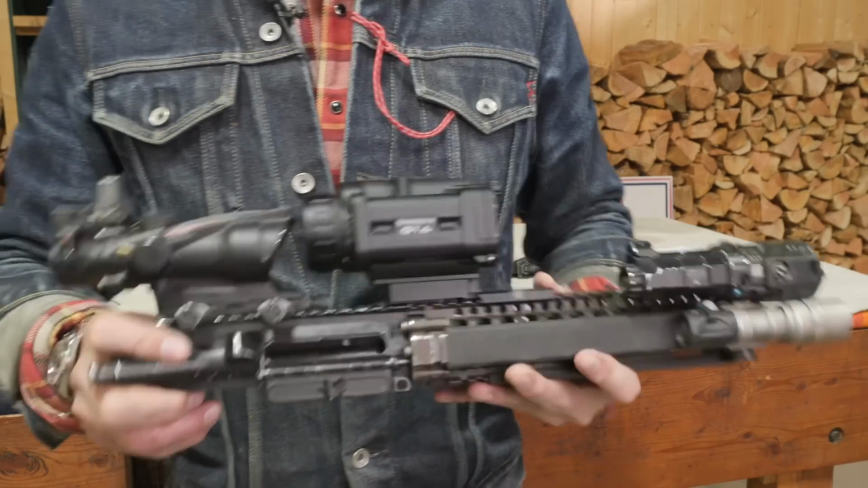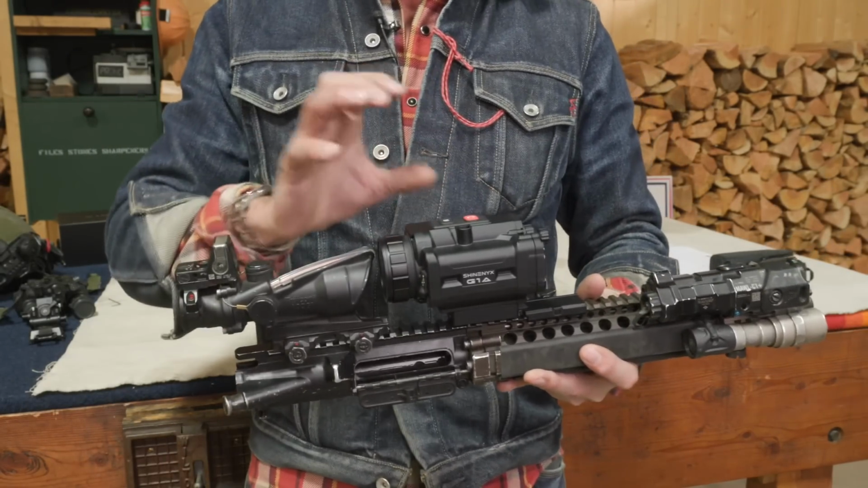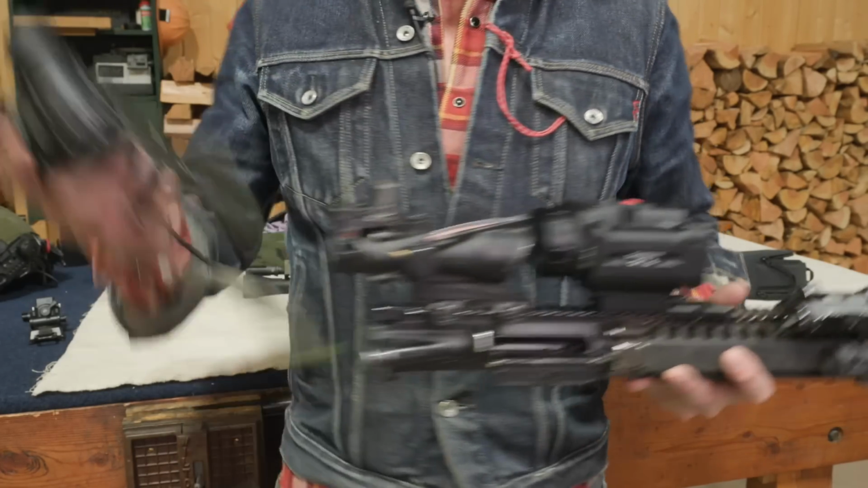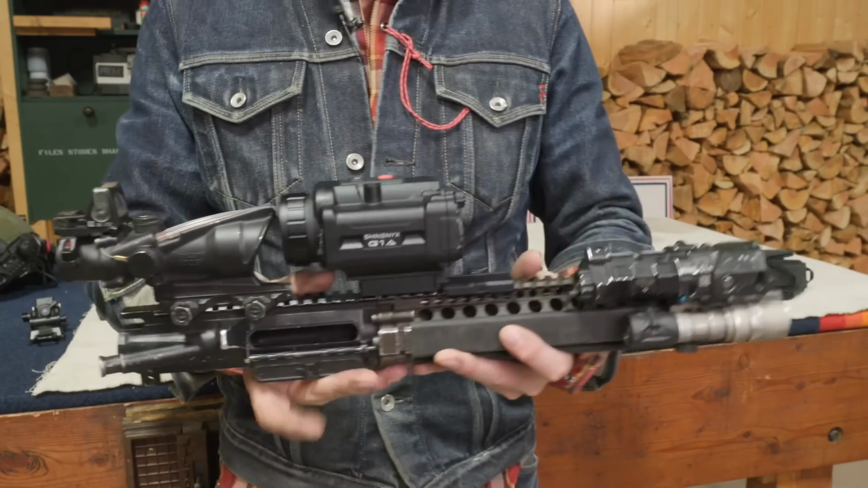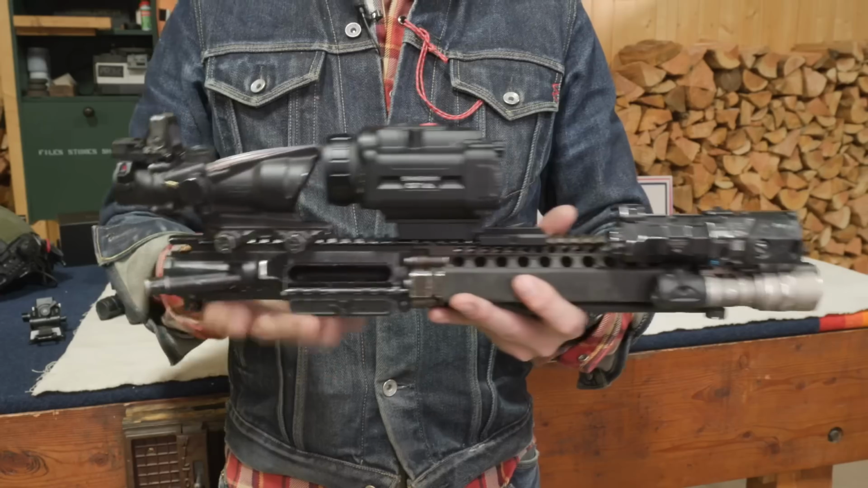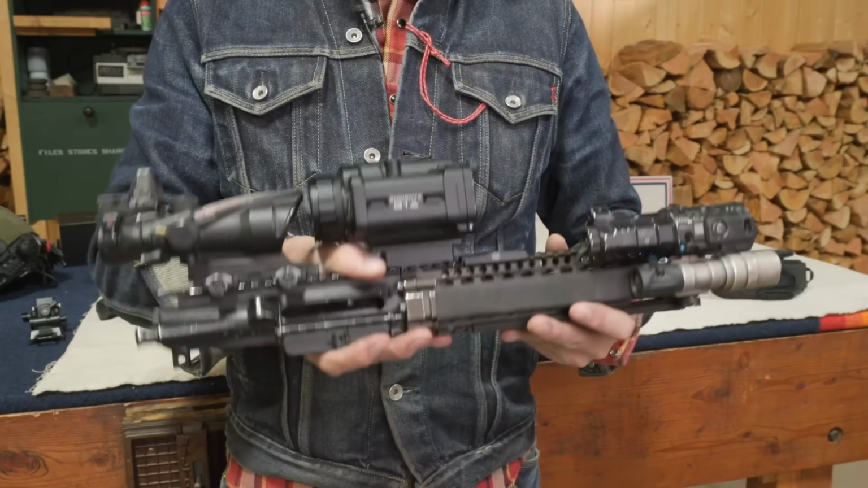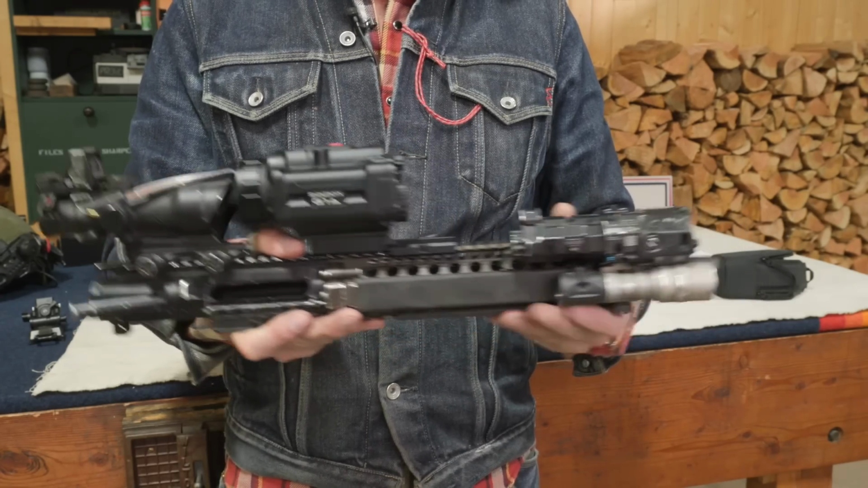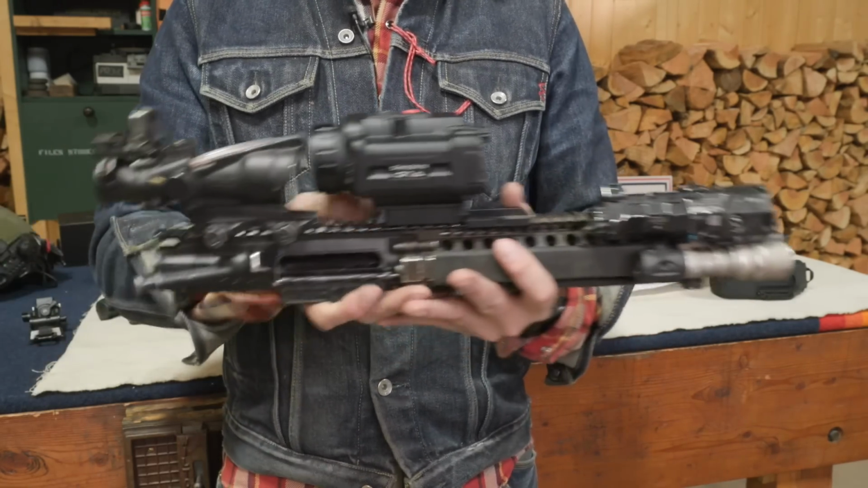Again, I want to point out, I never was planning on mounting this to a rifle. This was simply to be a monocular to go on a pouch, to be an addition to analog night vision. But what I see here, and I haven't shot with it obviously, is that it's usable. There's a lot going on there. It's a little bit chunky. It's maybe just a tiny bit bigger than a PVS-14, but not much. It's very similar, maybe a little bit heavier if I had to guess, but it does work on there.